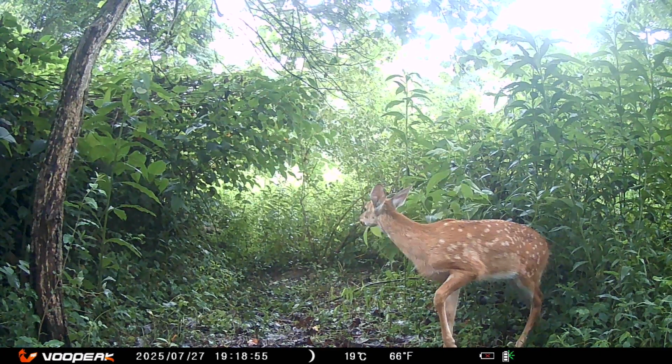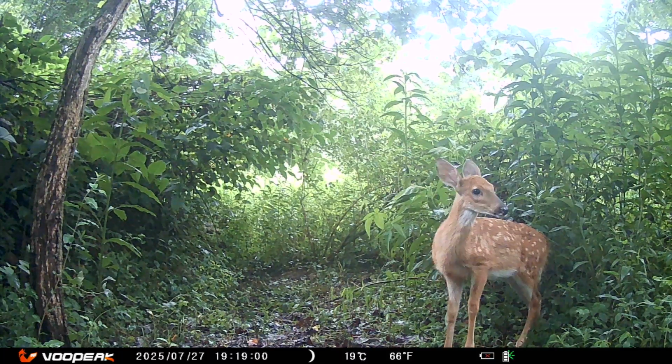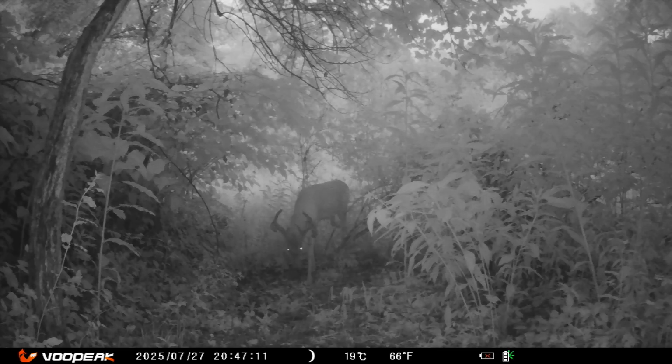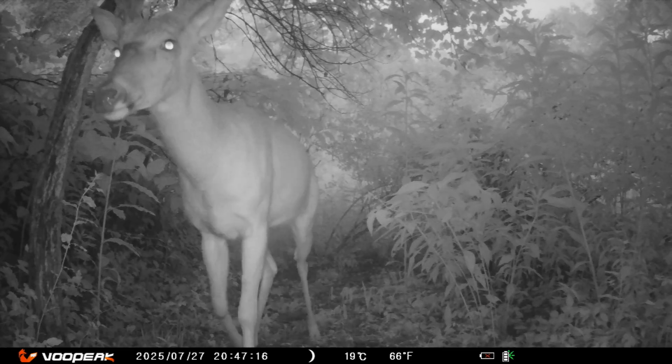It knows how to eat leaves off a tree now. I wonder where everybody else is. Look at me, I'm growing up. That is what beautiful looks like, right there. Look at those horns, that deer, a confident walk.